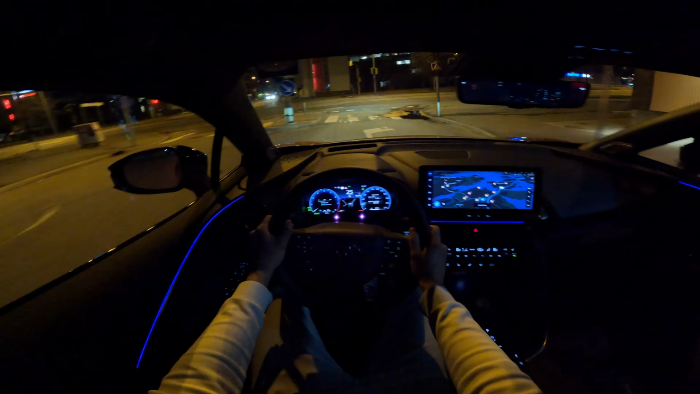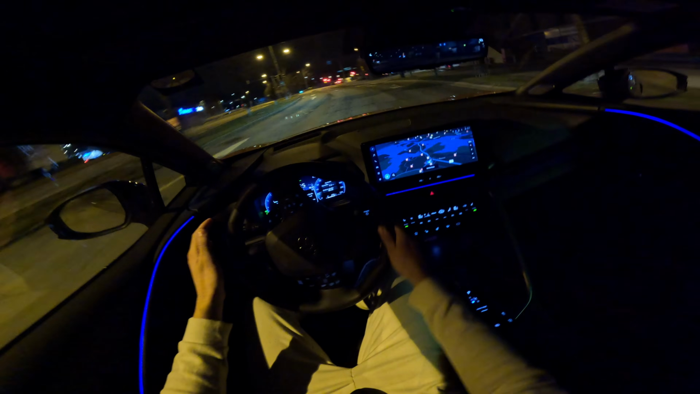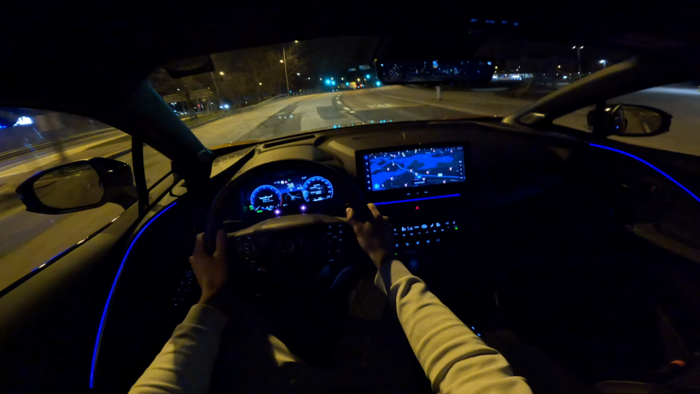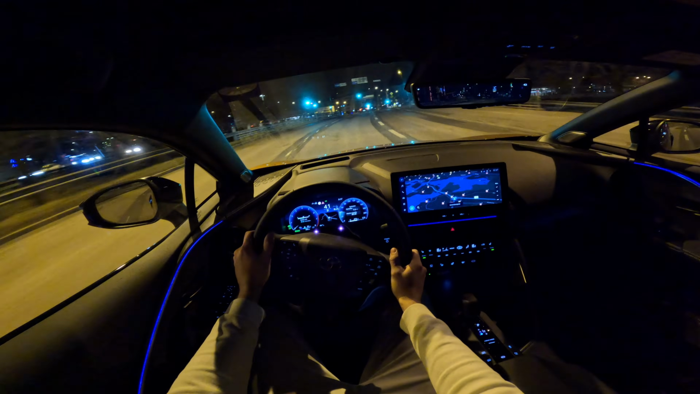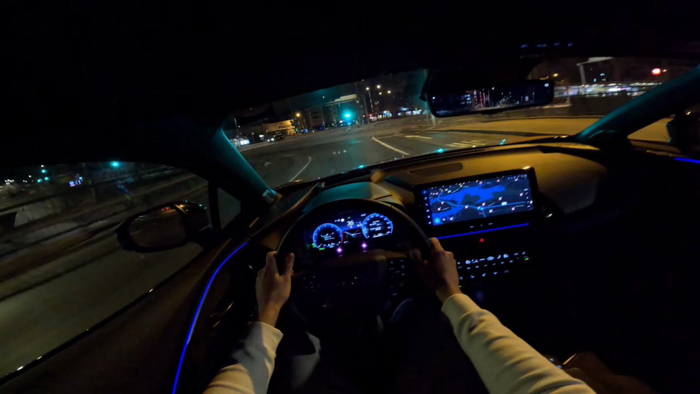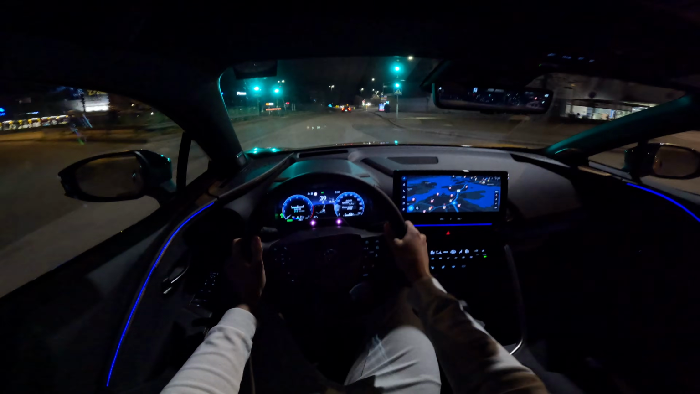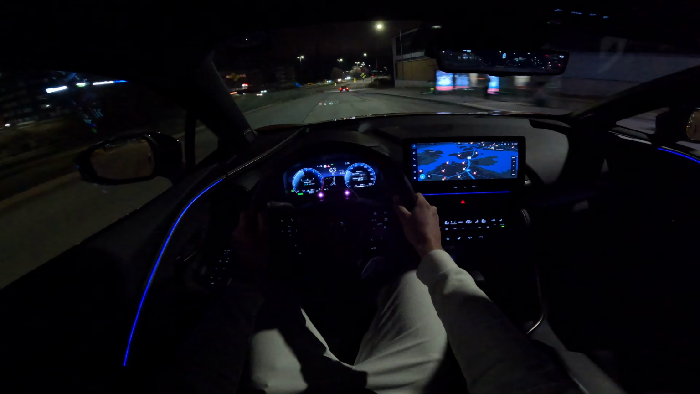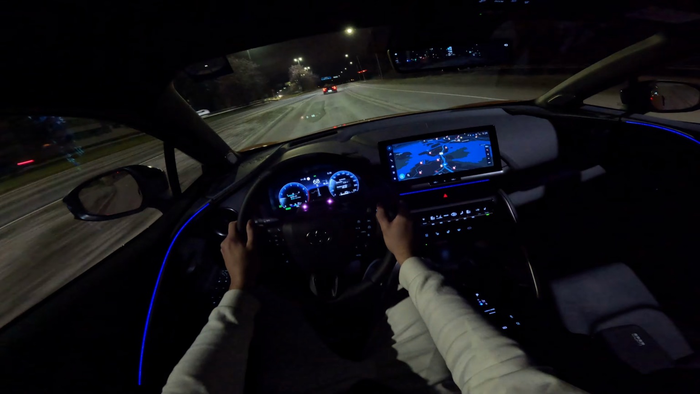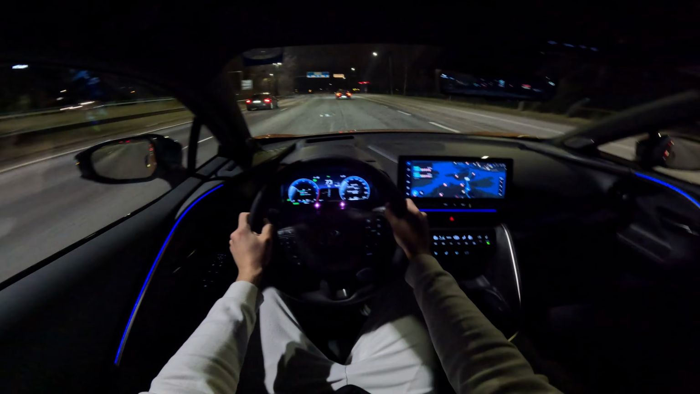The car is so quiet when you drive it on electric mode only, but that is something we can always expect from electrically powered cars. It does really pack a nice punch. It's a very nice car to drive.